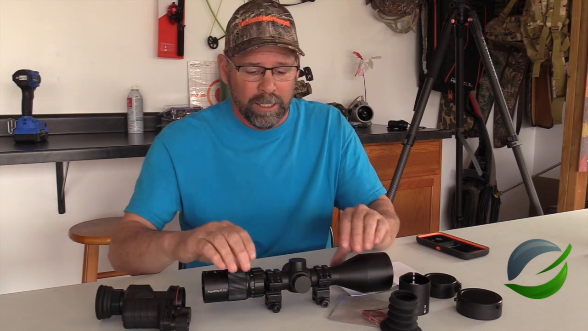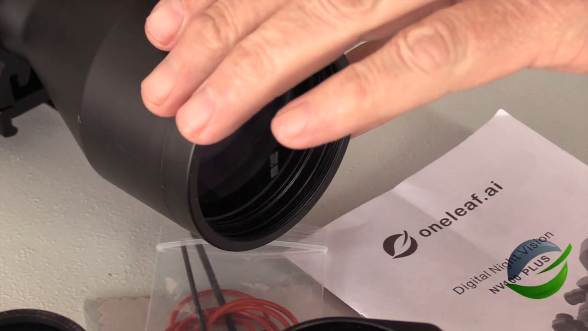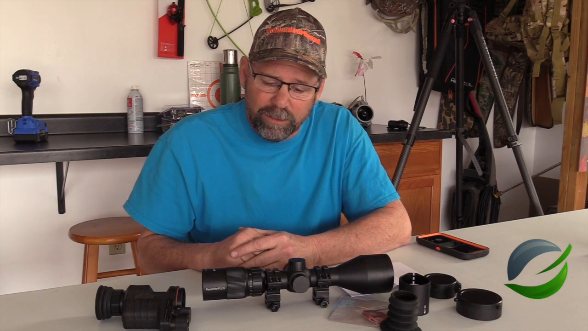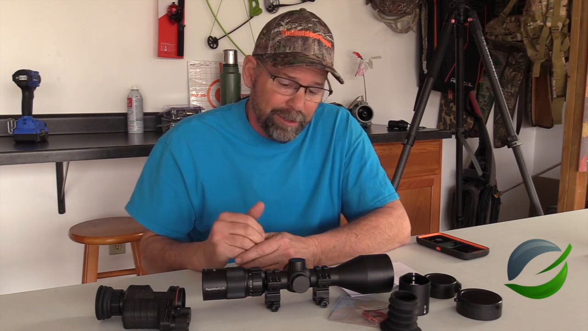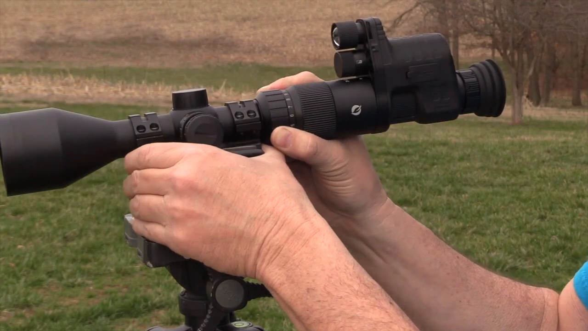Now the scope is just a pretty standard 3x12 scope. It's a 56mm objective lens, nothing special about it. Its windage and elevation are adjusted just like any normal scope.